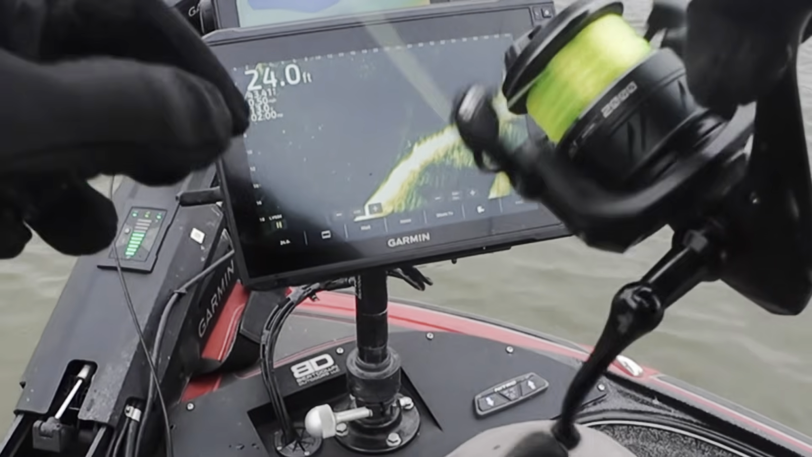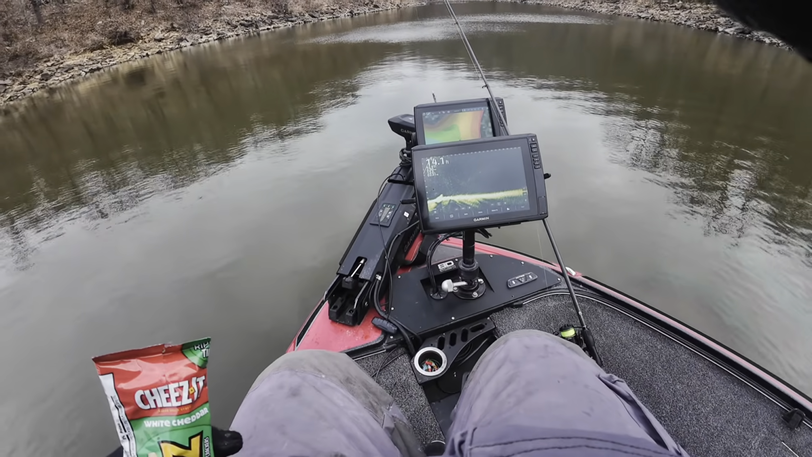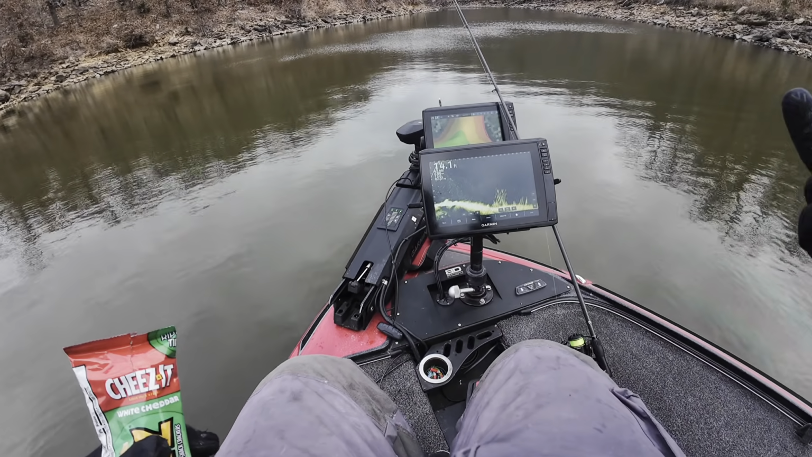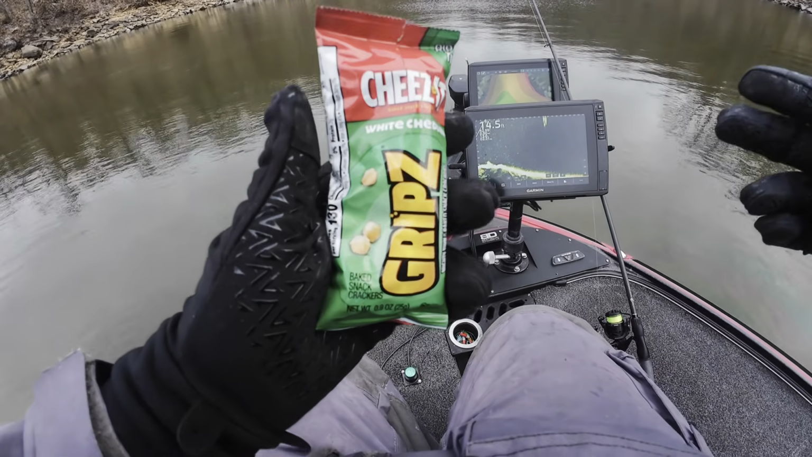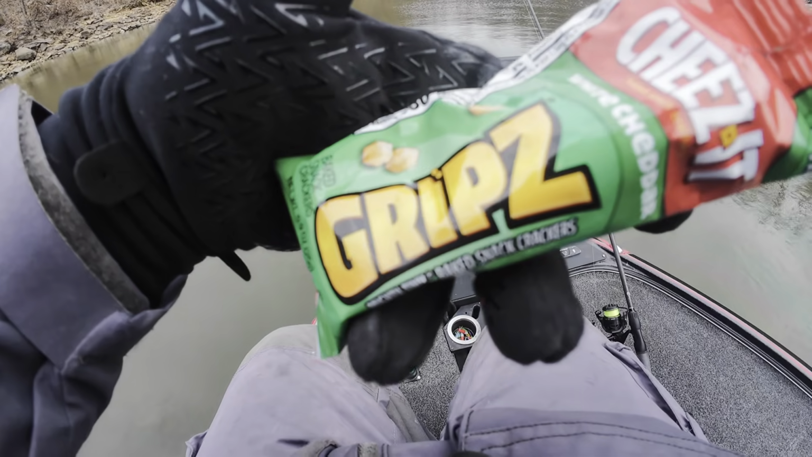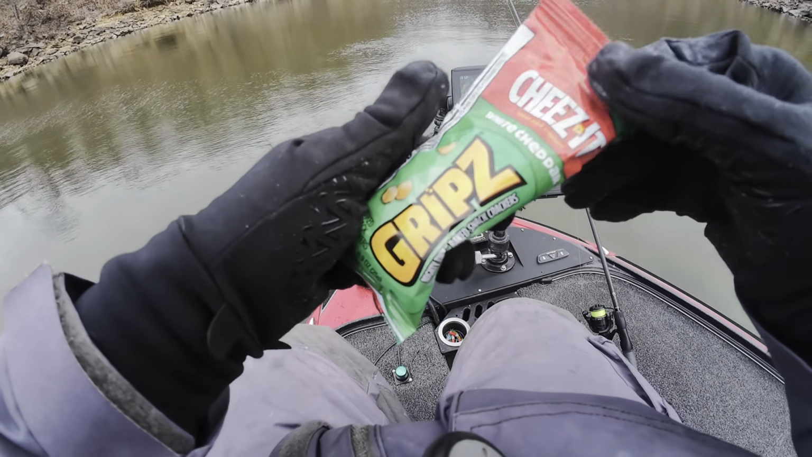Been bass fishing for a little bit now. Casted at a few schools I knew were bass. For some reason I just can't keep them hooked up, but I'm gonna take a little snack break. Got me a little pawpaw snack here. Got me some white cheddar Cheez-It grips. I'm gonna snack on this and keep looking.